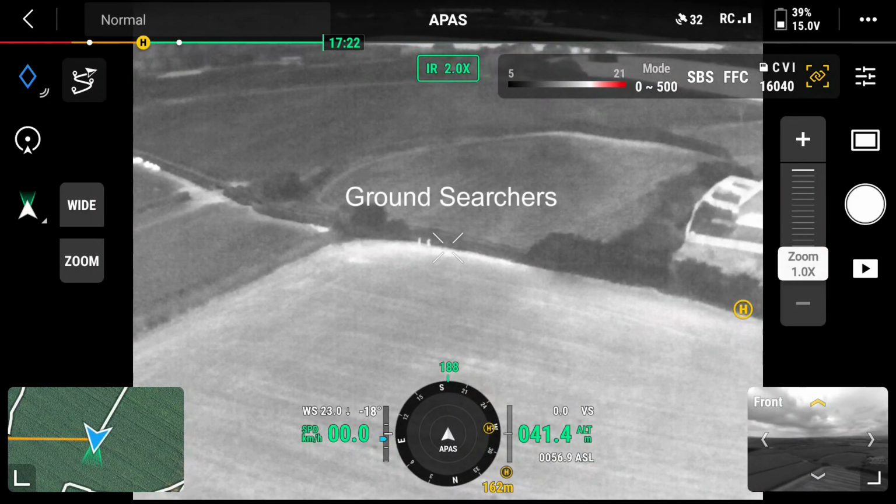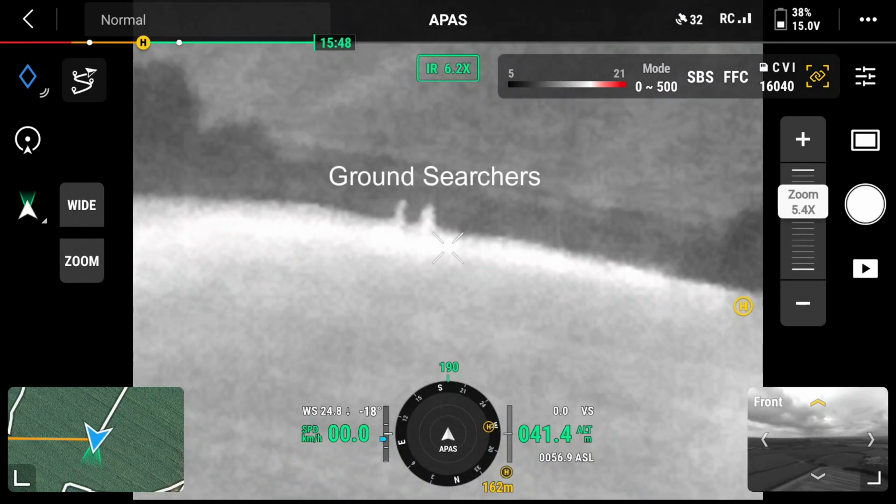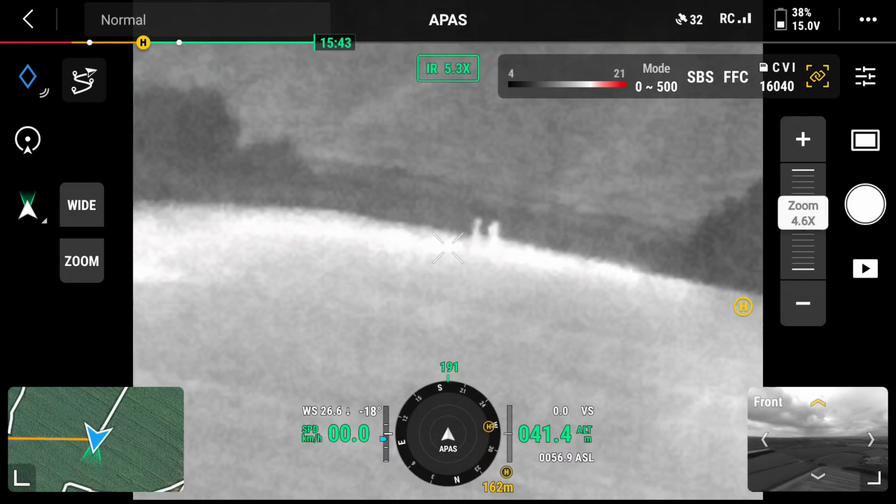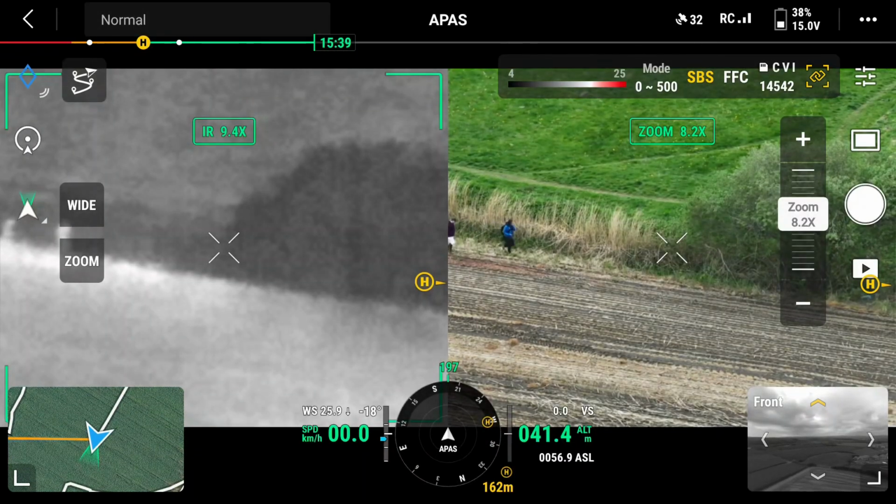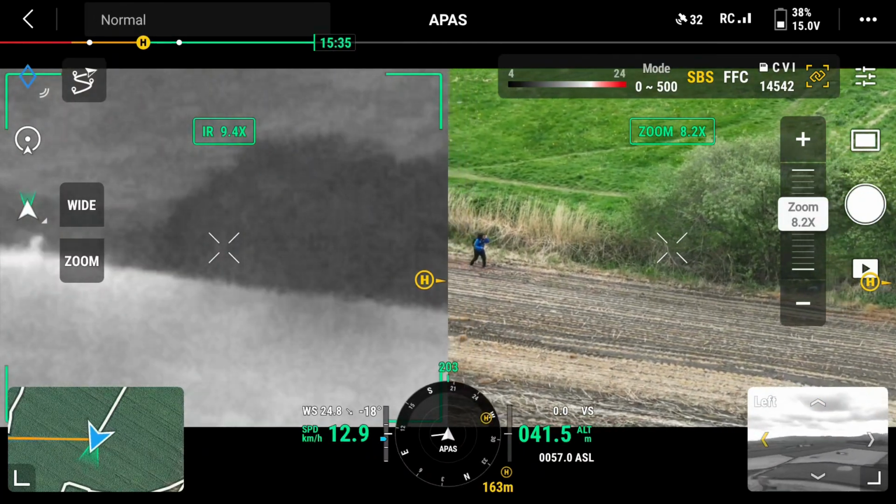On this search, the drone was being used alongside ground searchers. This offers the advantage that the drone can be used to monitor for movement both behind and ahead of the searchers. Also, both sides of hedgerows can be monitored. This is particularly useful when there is a possibility that the dog may be hiding in the hedge.